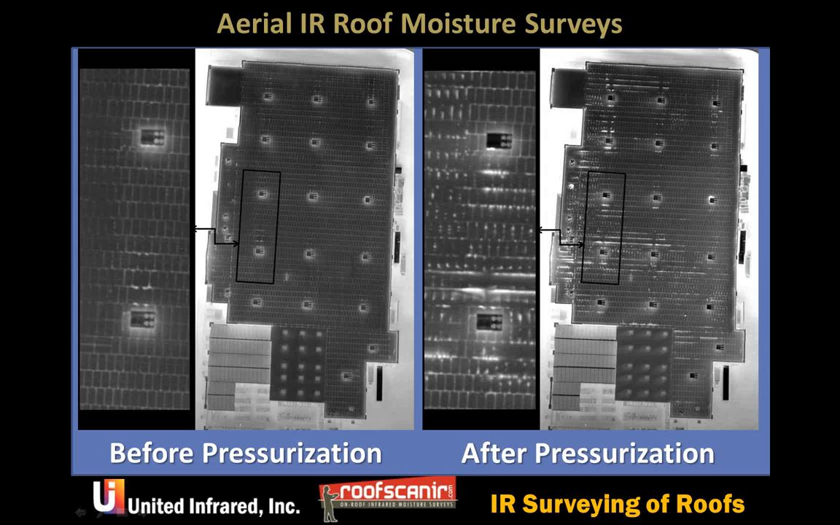But if you look at the right, you can see where all the air leaks come from, only jacking up the pressure in the building about 1/10 of an inch of water, 25 Pascal. So that's hardly enough for a canary to feel. But as you can see, the board insulation is usually put down in a relatively warm time.